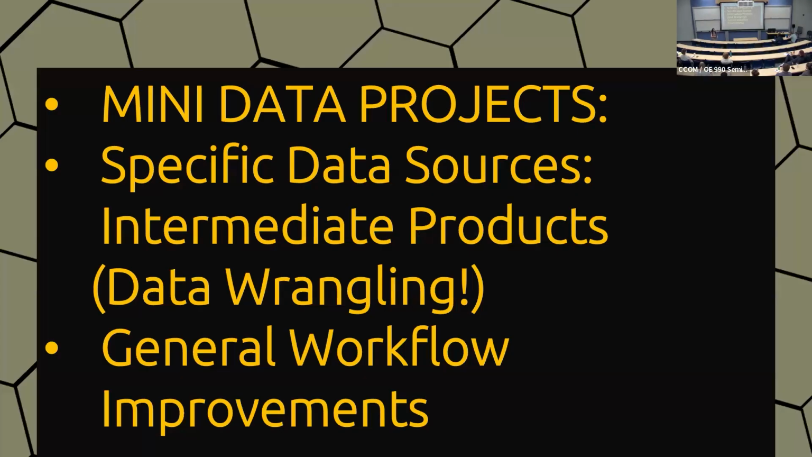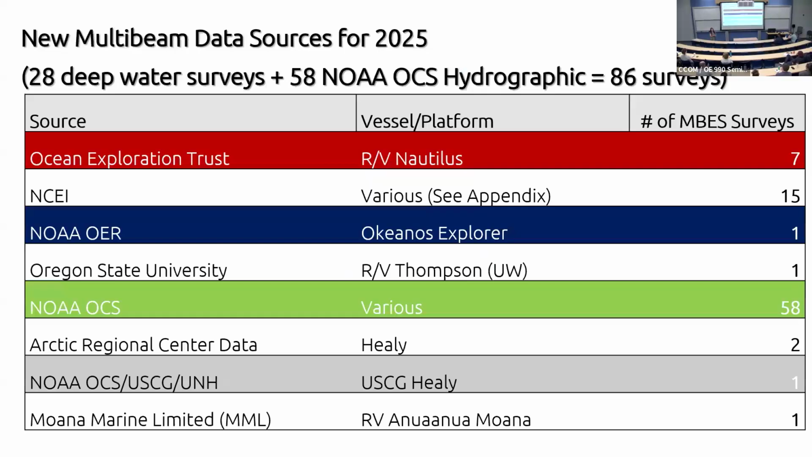So this is why we need mini projects and to talk about breaking these up into much more substantial effort. So I'm going to talk about these mini data wrangling projects, that each of these larger data sets is actually a substantial amount of work to bring into the grid, and some of the general workflow processes we're working on.